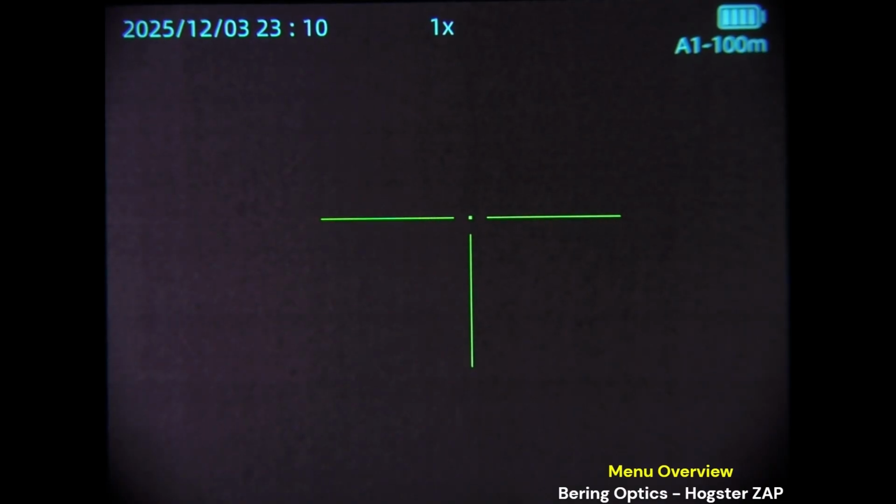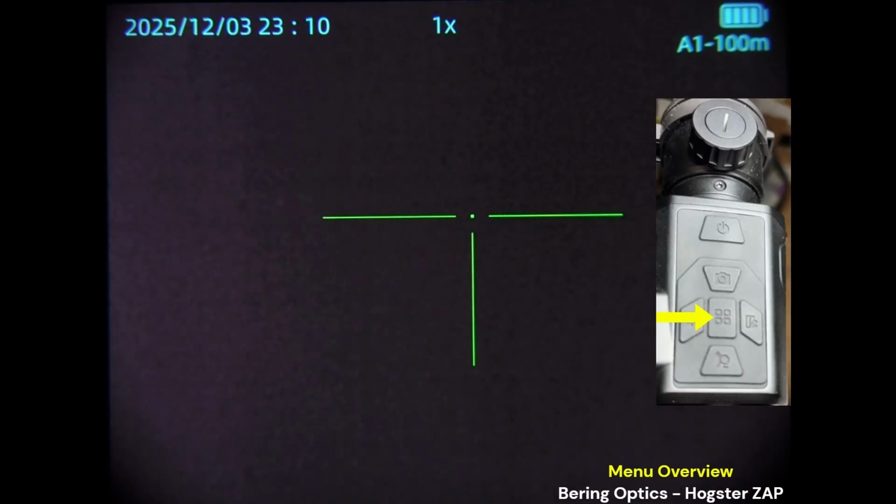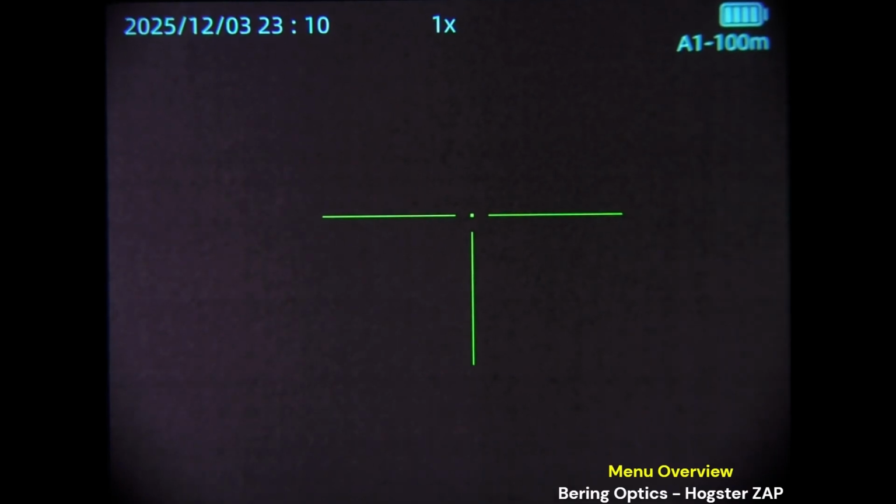Alright, this is the menu of the Hogster ZAP, which is a new 2025 Bering Optics thermal rifle scope, and we'll start on the main screen. You'll have your reticle in the dead center, upper left time and date, magnification top dead center, right now 1x native magnification, upper right battery level indicator, and then below it is your profile and distance setting for a quick reference. You press the middle menu button and that will enter the menu.